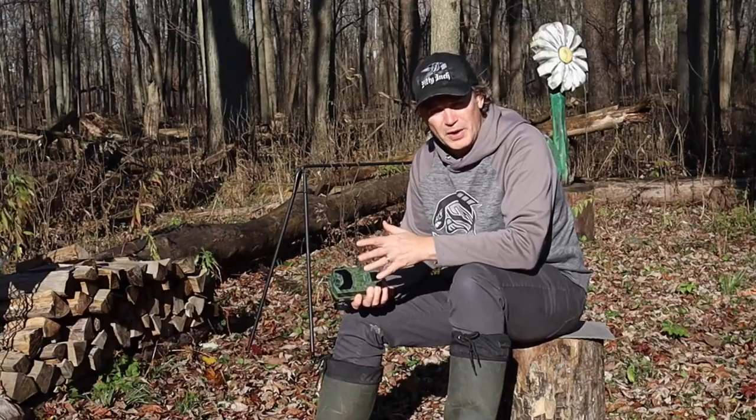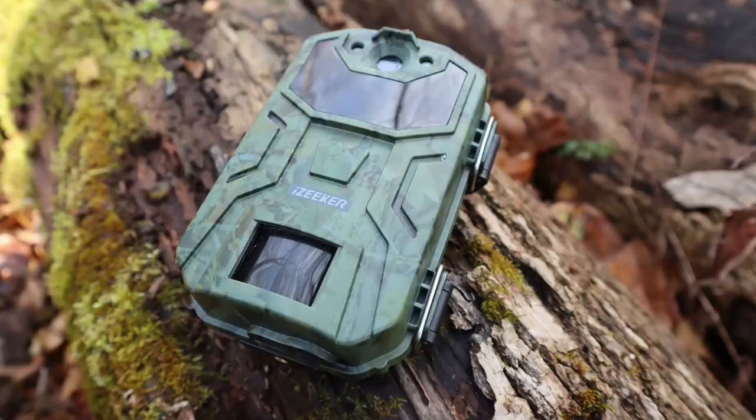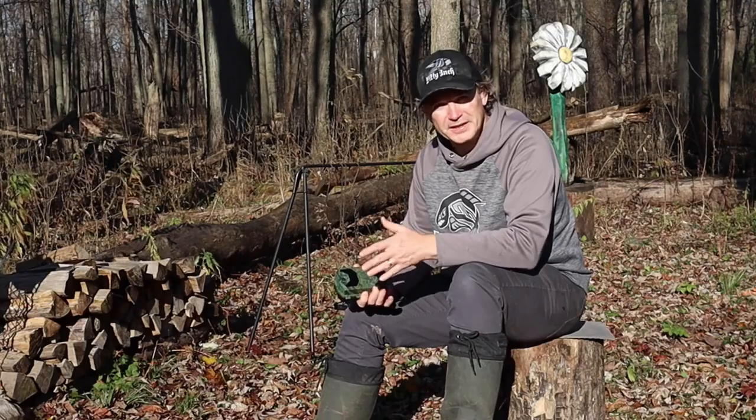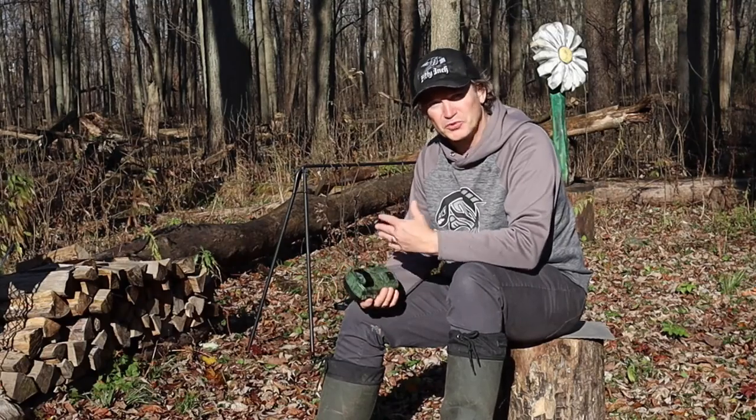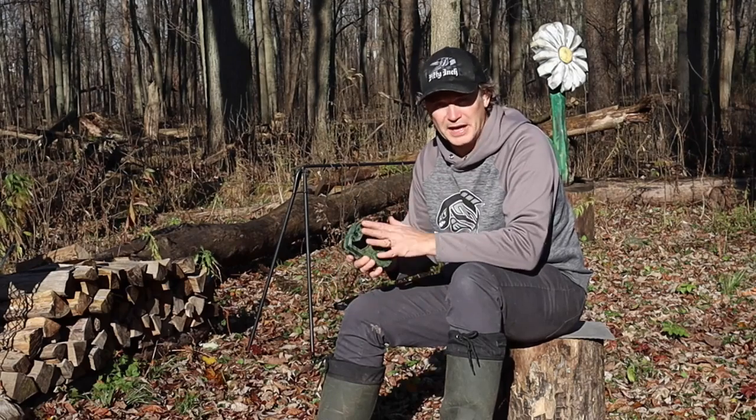But a couple months ago, I was given the opportunity to check out and do a review on the iZeeker IG200 trail cam. Now this is one of their inexpensive entry-level trail cameras, but it's really quite capable. It's got a lot of great features, and for what it costs, it's a very capable camera.